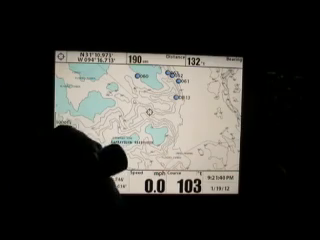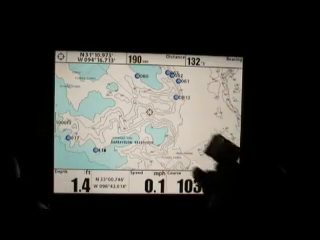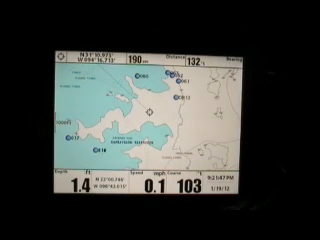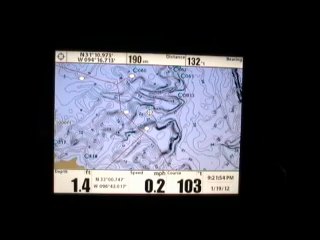But I have the LakeMaster card sitting right beside it, so I'm going to back that one out. Watch what happens now when we go to the LakeMaster card. There is no comparison between the detail of the two. This is in 1-foot increments, and it is just a much better detailed card. Now granted, there's not nearly as many lakes.